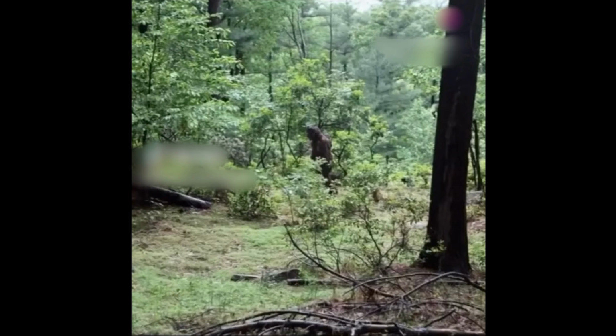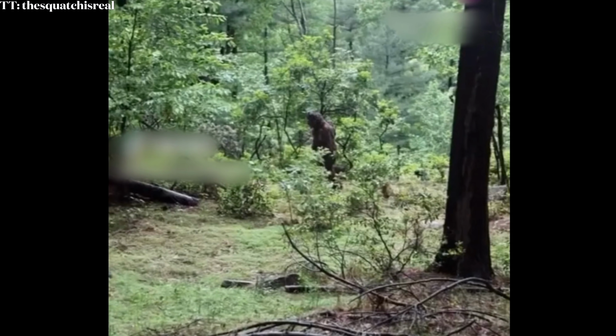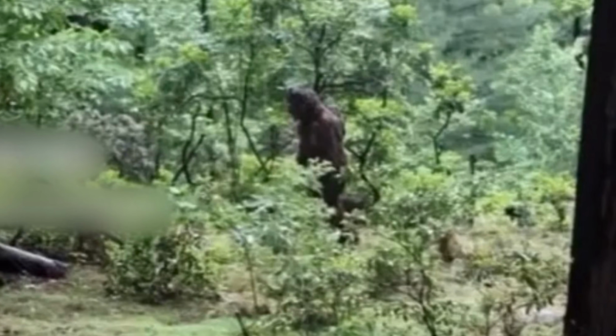Deep within the woods of Hudson Valley, New York, come two inexplicable photos. Photos that seem to capture a juvenile Bigfoot. Here's the first photo. Initially taken in 2022, but just now making waves on social media, the photos are puzzling even scientists.